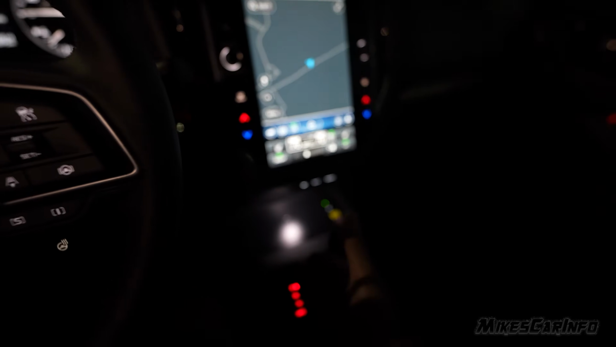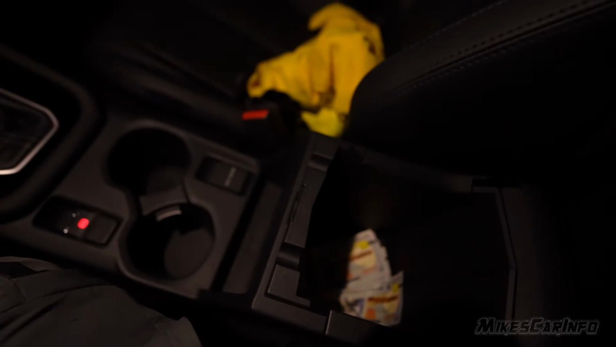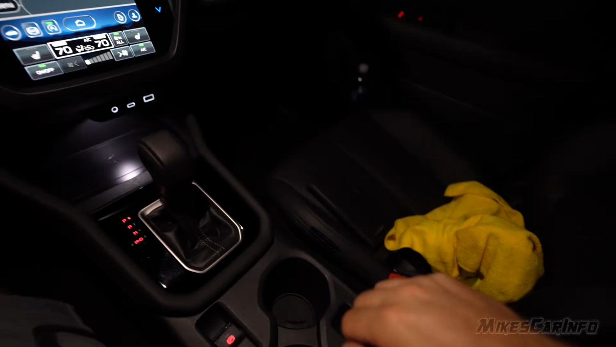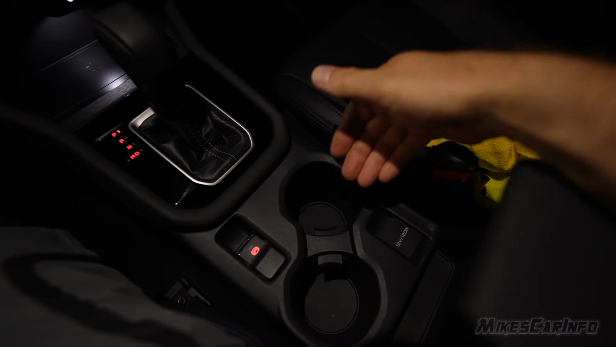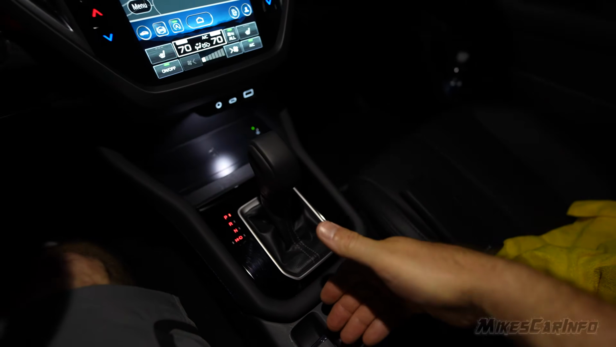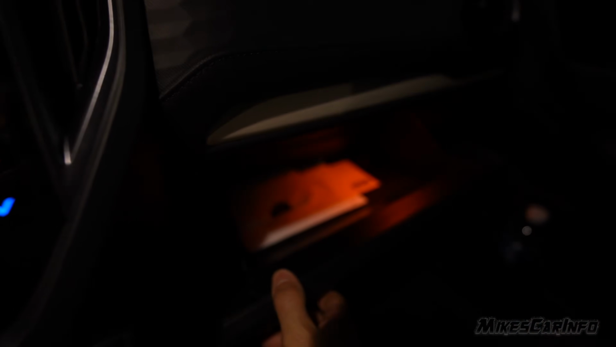I wish they would have had more light in, say, this compartment, because this compartment is completely dark. You can't even see what I'm doing. So that compartment is dark. I wish I had a light in there instead, or in addition to, or maybe position that a little bit better. These cup holders are dark. This is illuminated. Shifter is. Does have a light in the glove compartment. Let me turn off the interior light. Yeah, it's kind of like an orangey looking light.